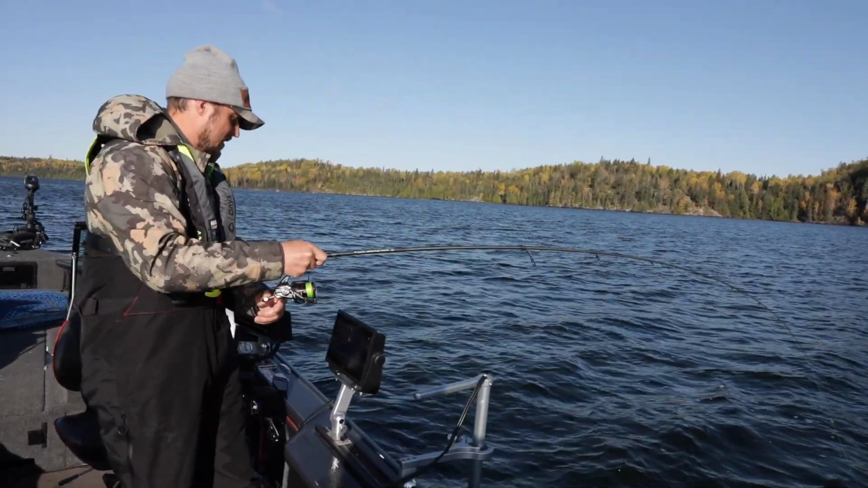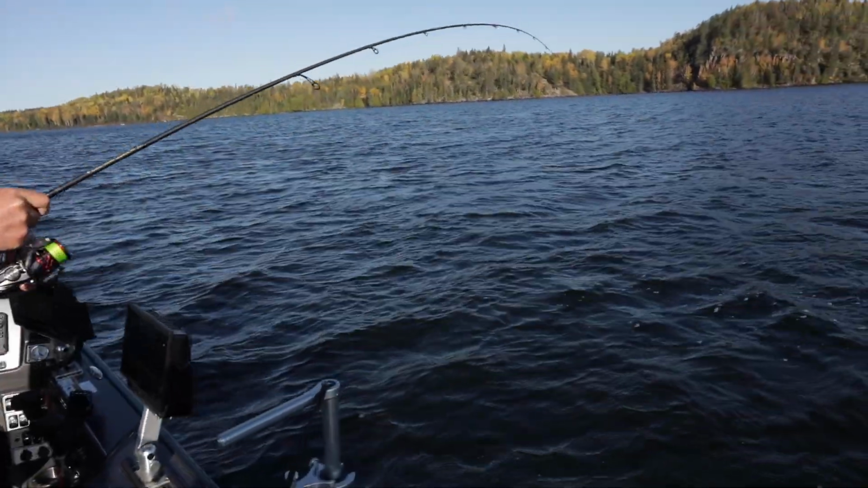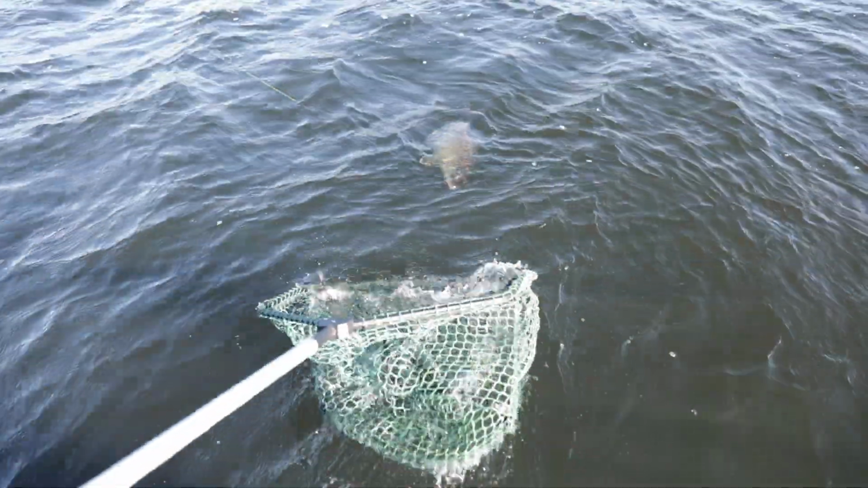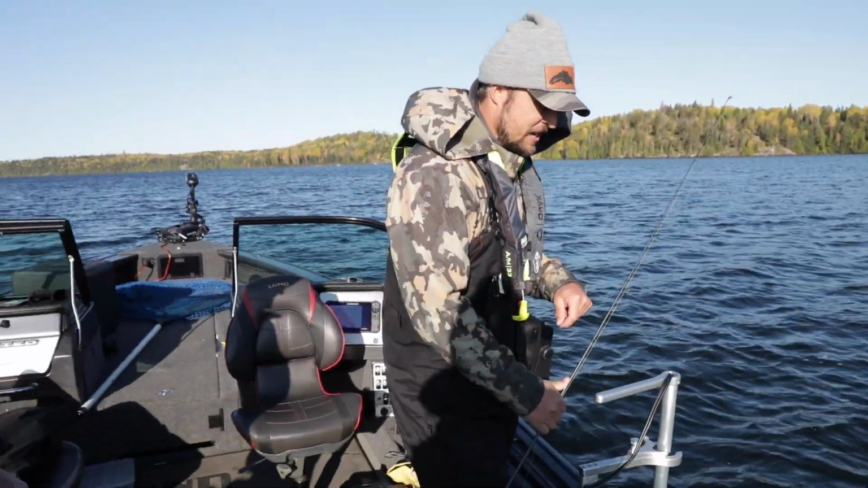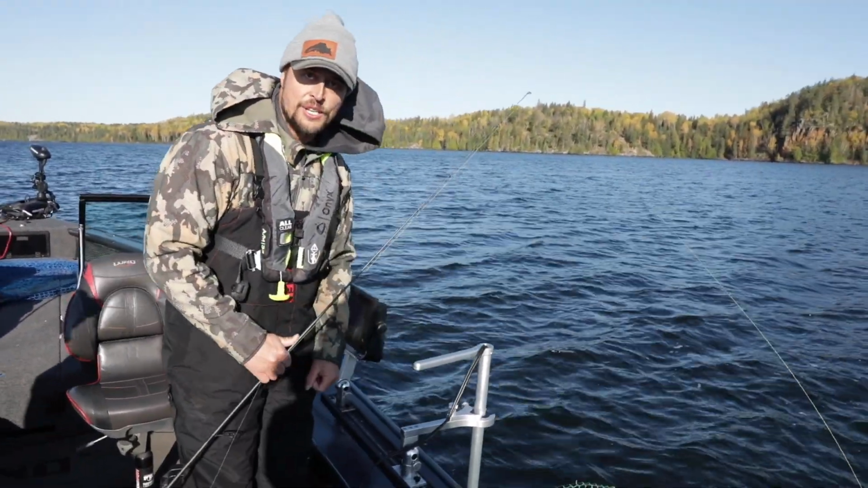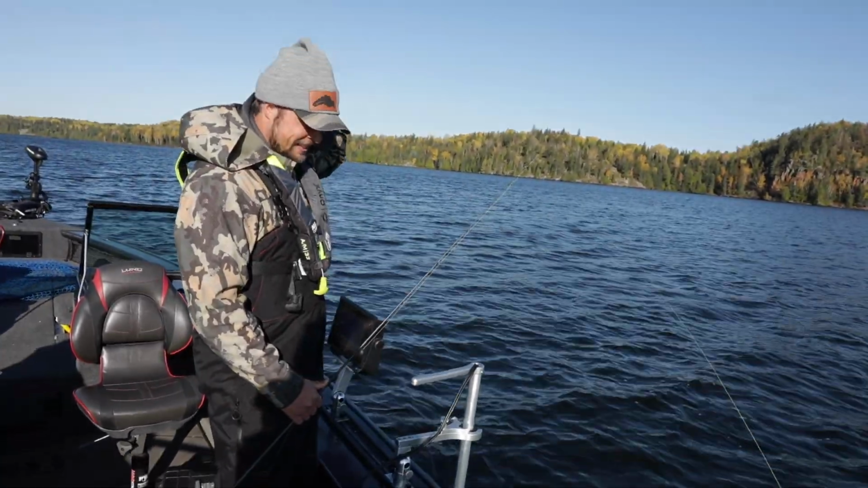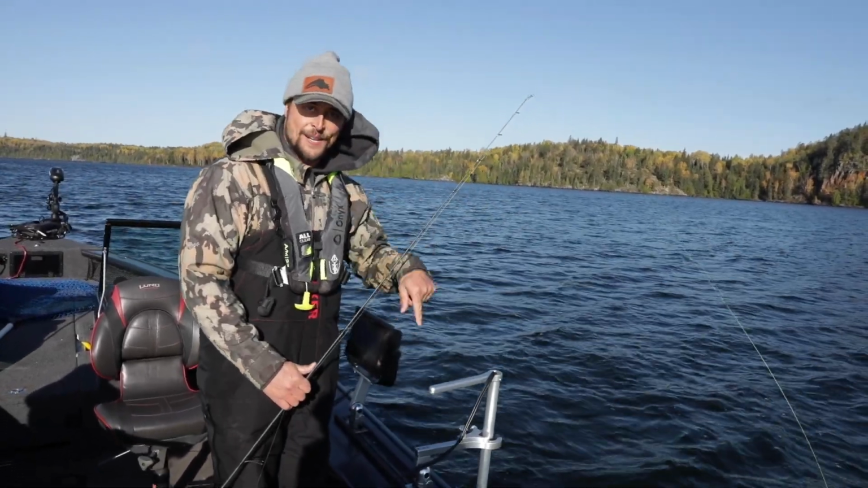Oh. Look at this on the live scope. There's another big one down there, Riley. That's a big one, Riley. Holy cow, Riley. Oh my gosh. That is huge. That is huge. Oh, my heart's shaking. That's a 9-10 pound fish all day. Massive. That's what this is all about.